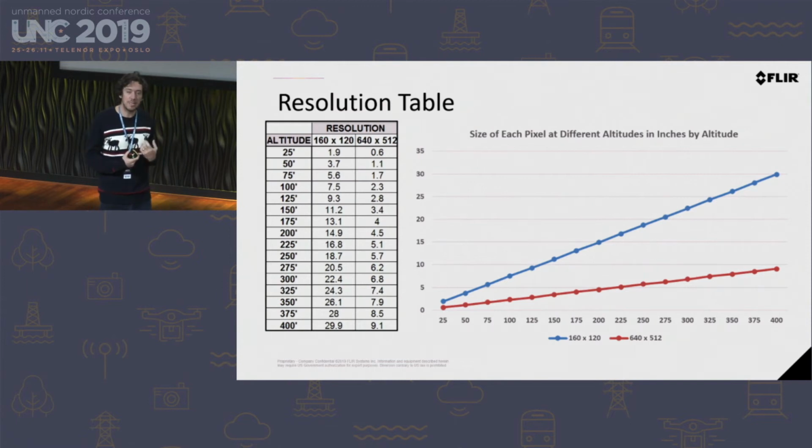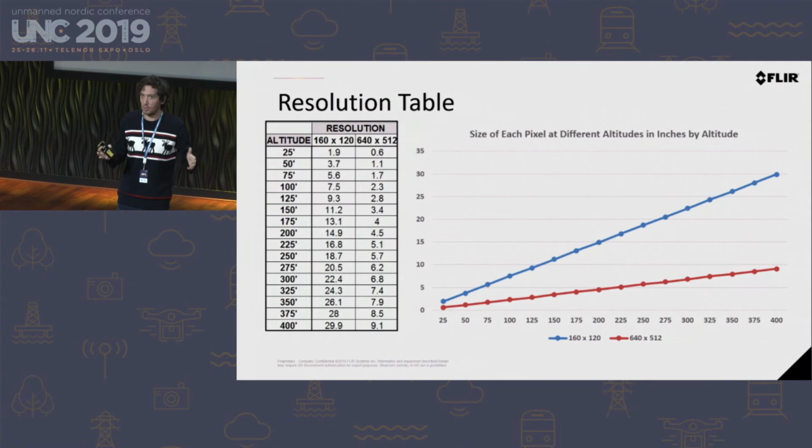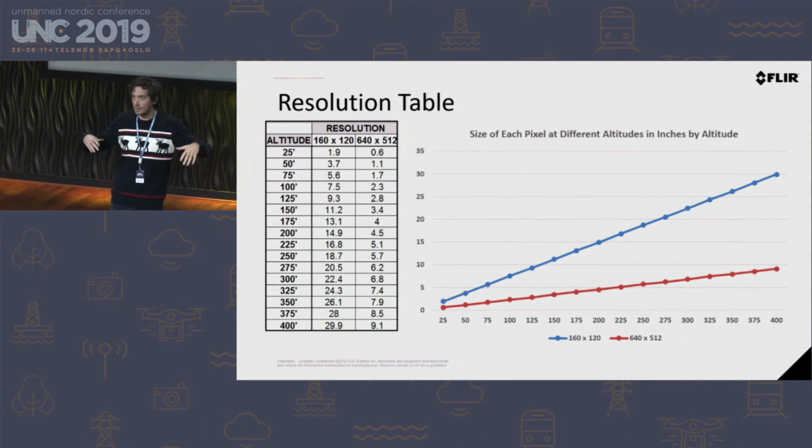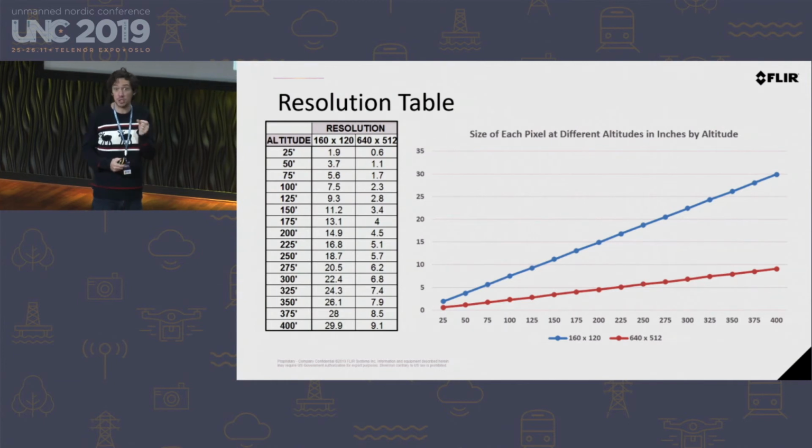In thermal, to be able to detect something, you want to get 5 by 5 pixels on your target. So 5 pixels of the available 327,000 pixels you want to get on your target to be able to just detect it.